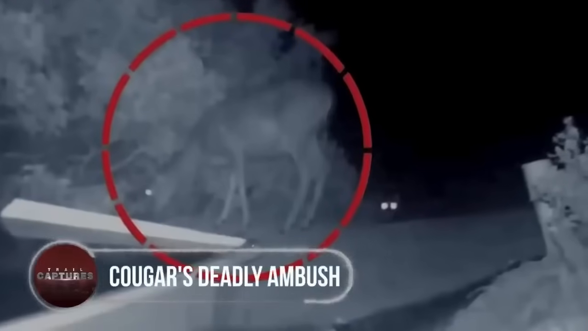Cougar's deadly ambush. In the dead of night, a trail camera captured a haunting scene of nature's brutal reality. A deer grazing innocently had no idea it was being stalked by a ferocious predator. A cougar hiding behind the bushes, waiting for the perfect moment.